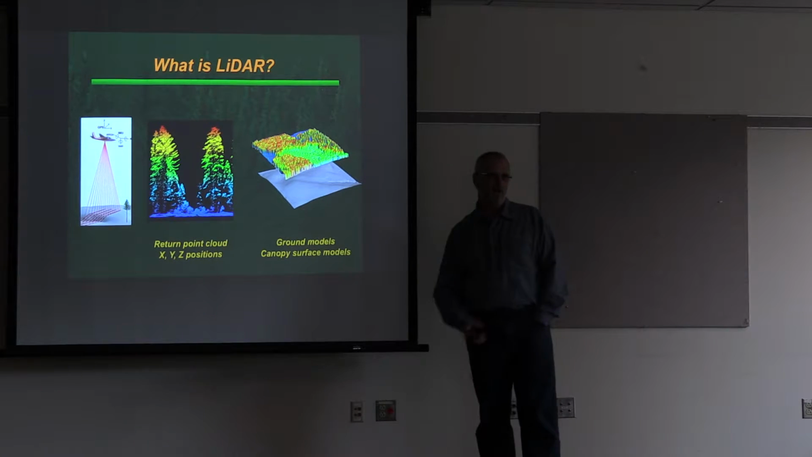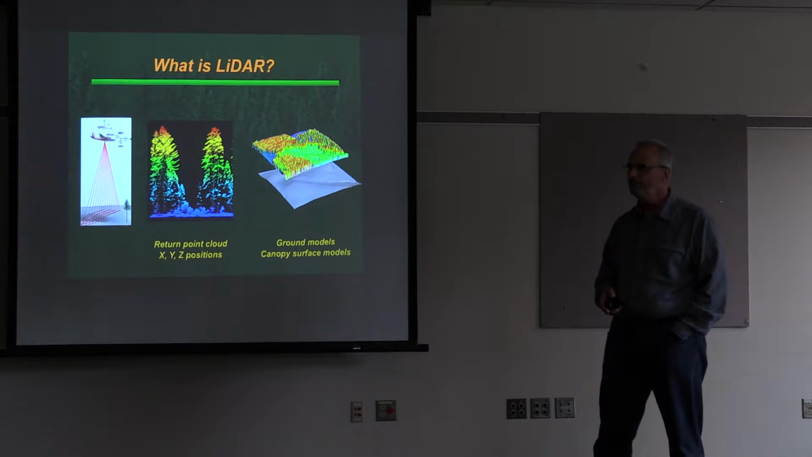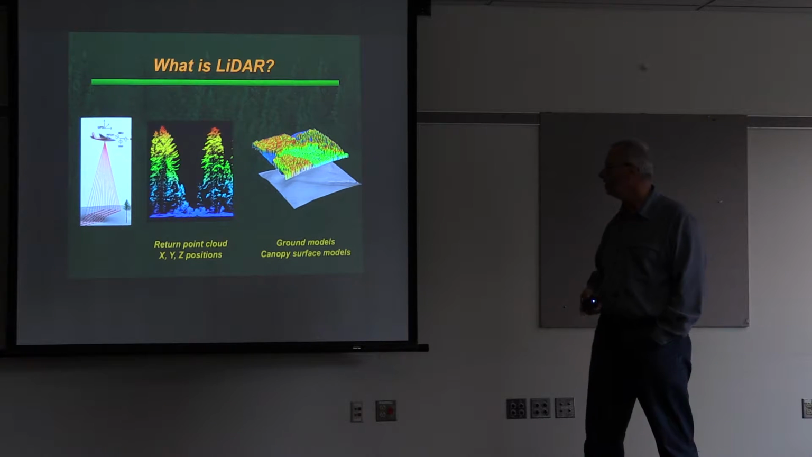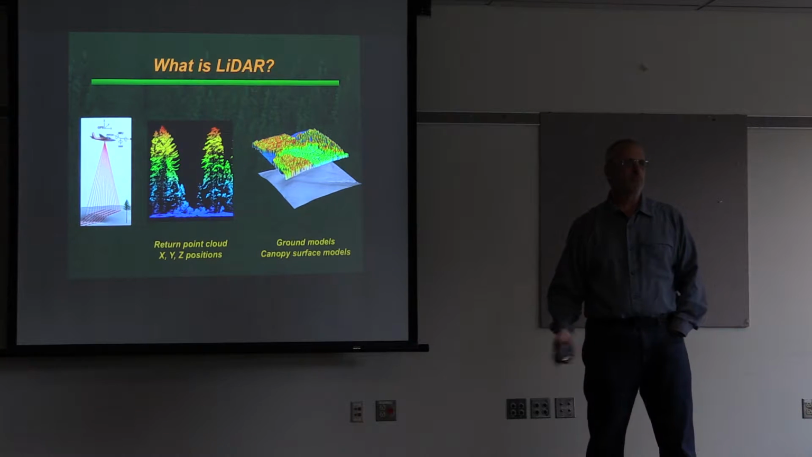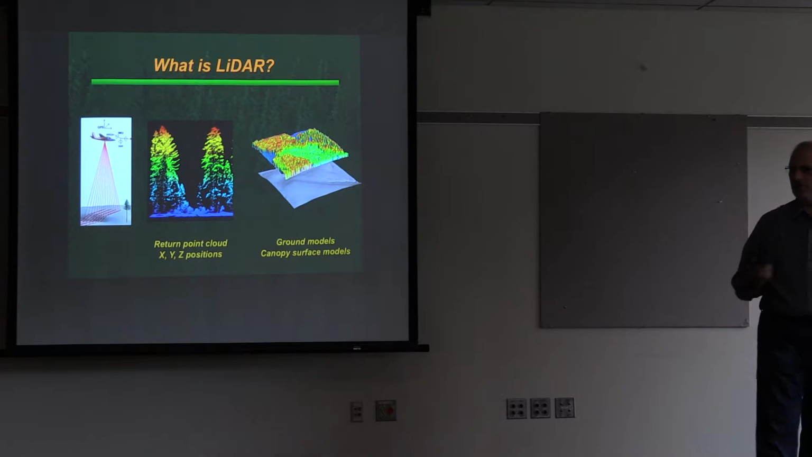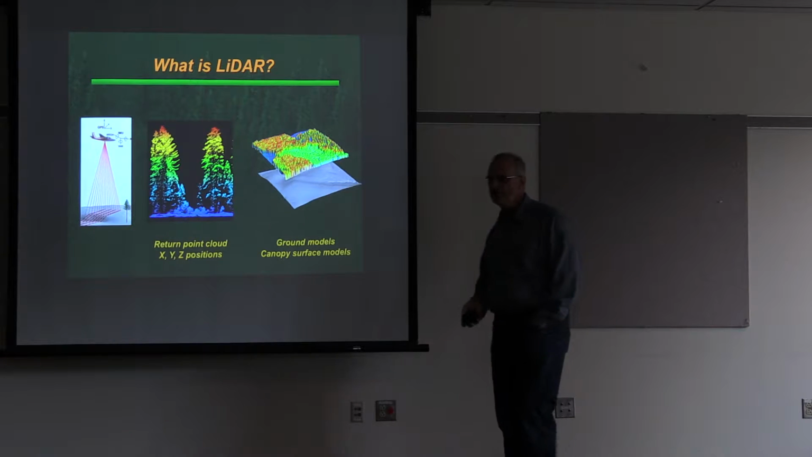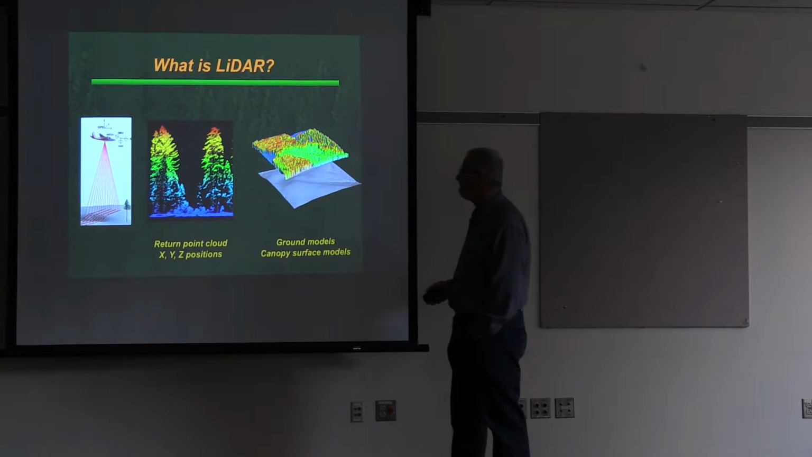And while we do not work with ground models other than a little bit for slope, topography and to normalize tree heights, the vast majority of use of LiDAR in natural resources is for ground models, hydrology, landslides, geomorphology, all of that.